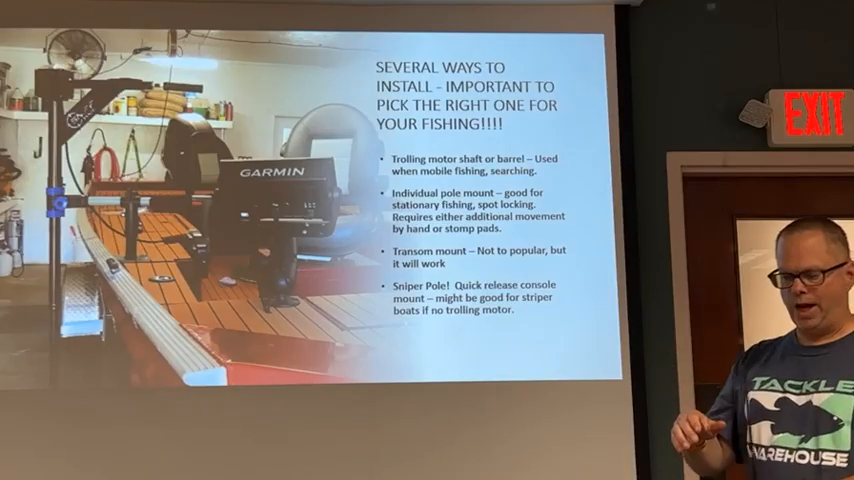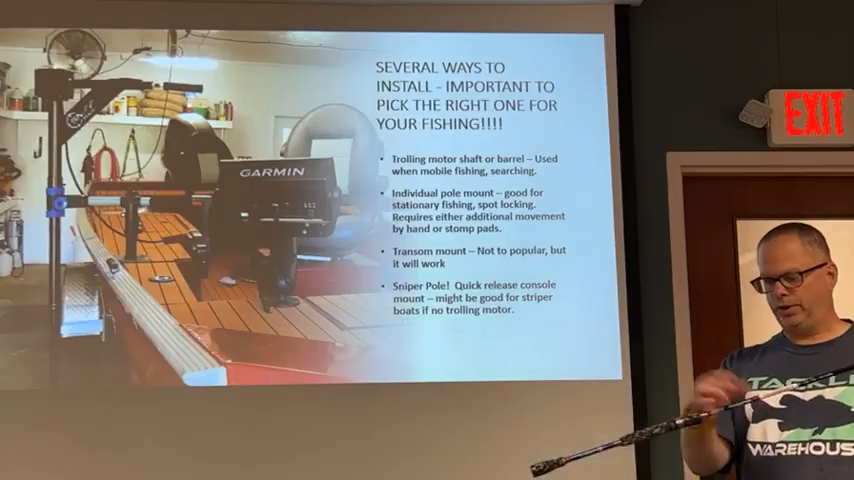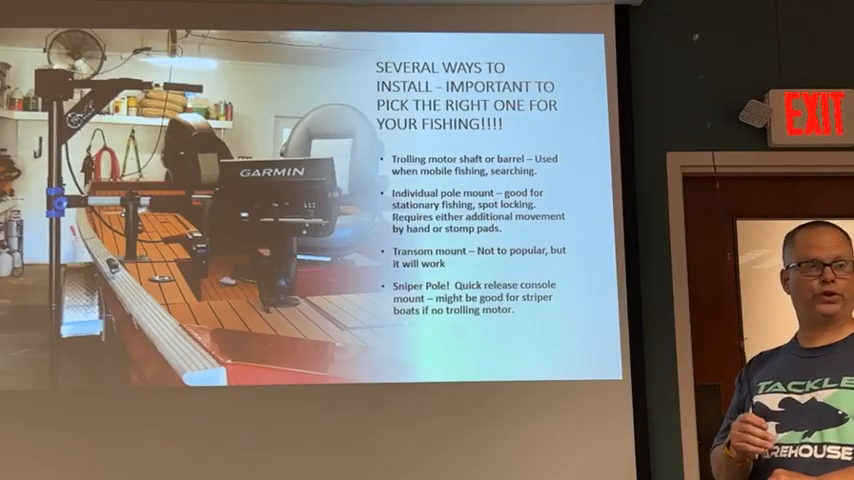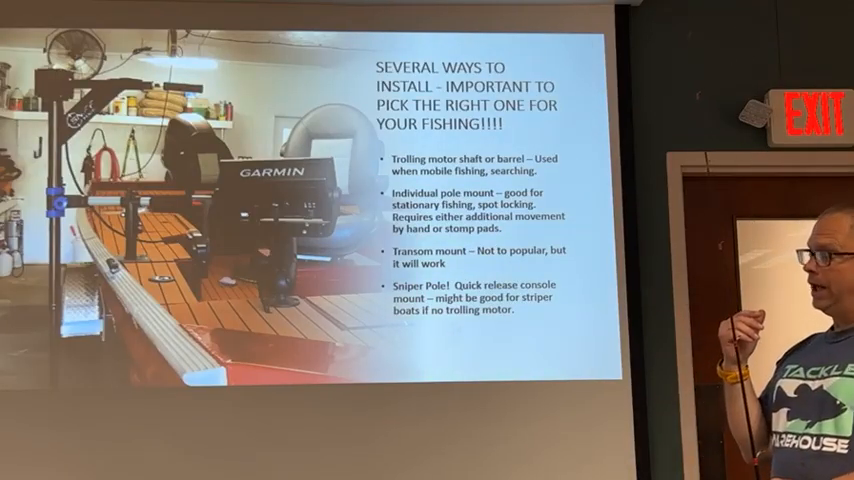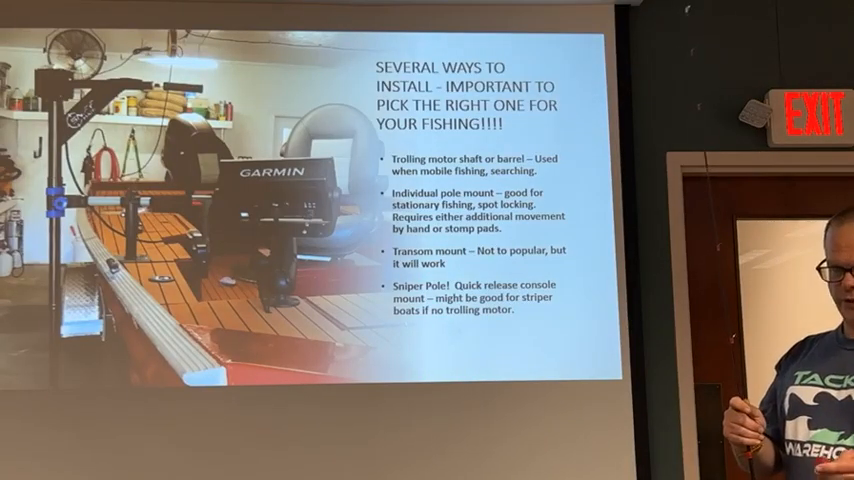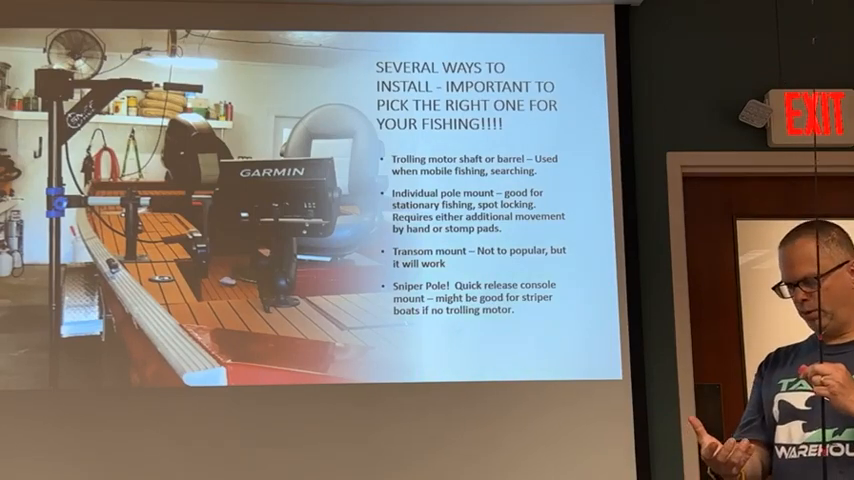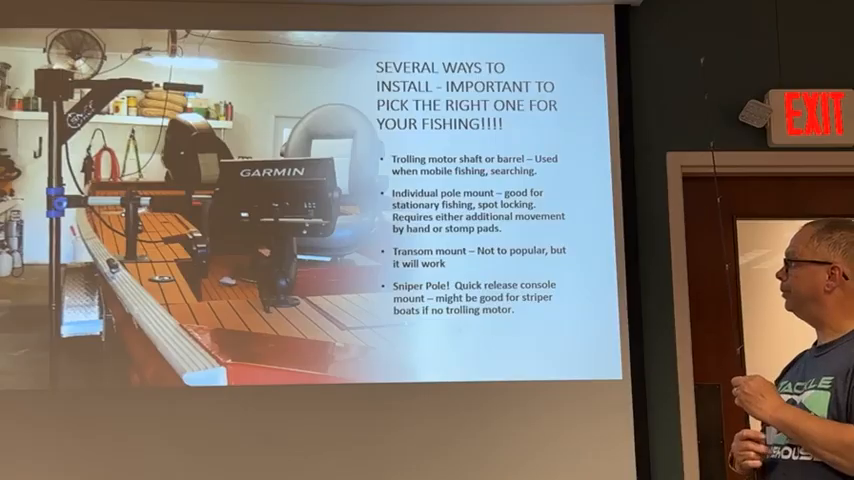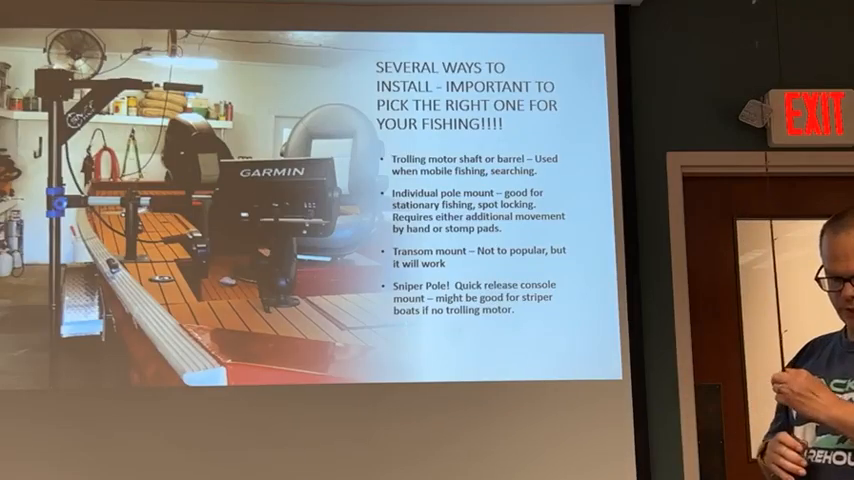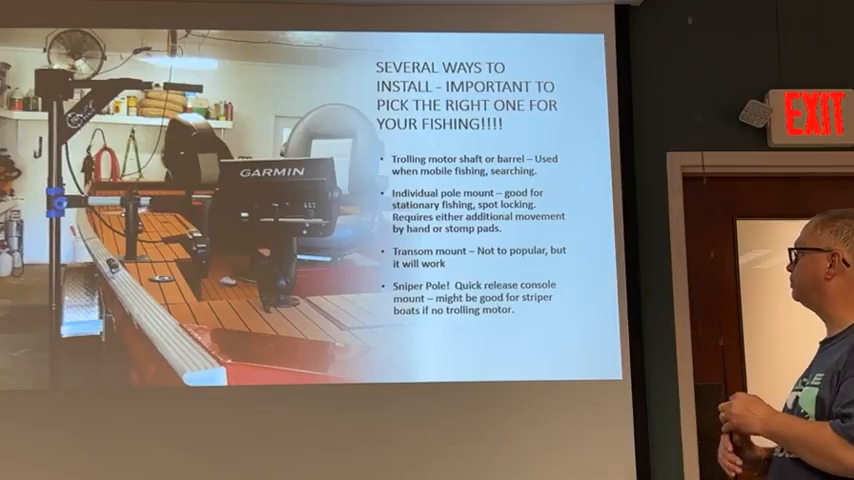The problem is you can't mount the Livescope transducer on that shaft because that thing slides up, it'll hit the bracket. So there's a few companies out there that actually make a bracket if you want to put it on your shaft. That's the first way. I don't recommend putting the transducer on the barrel of the trolling motor because of the interference. Most of them are magnetic trolling motor engines in there, and they will cause interference with your transducer. So the recommended one for me is a shaft mount because with that shaft you can turn almost all the way around. You can get the most coverage.